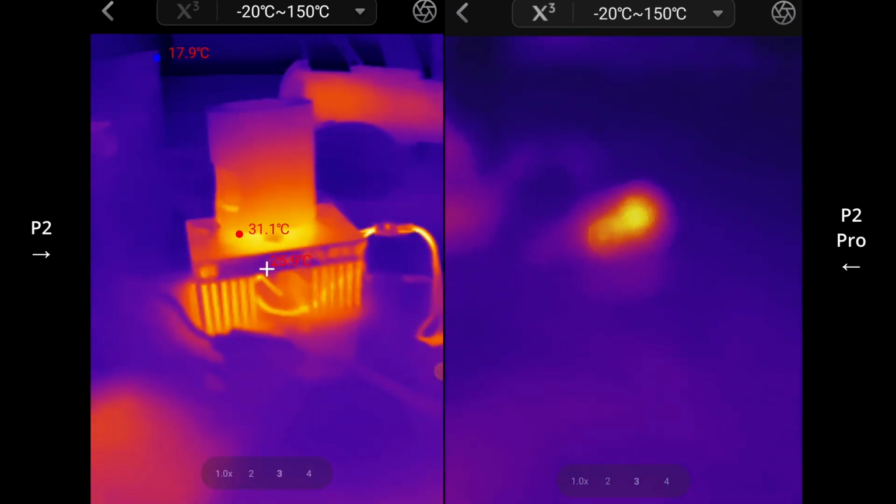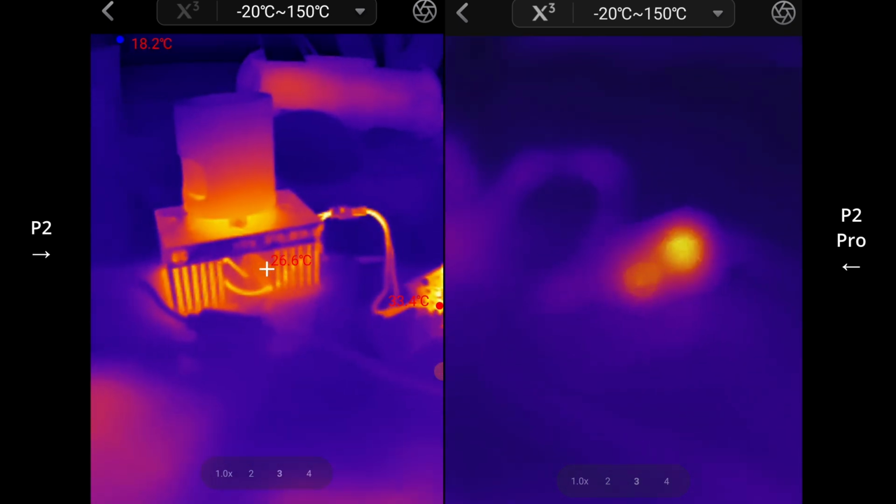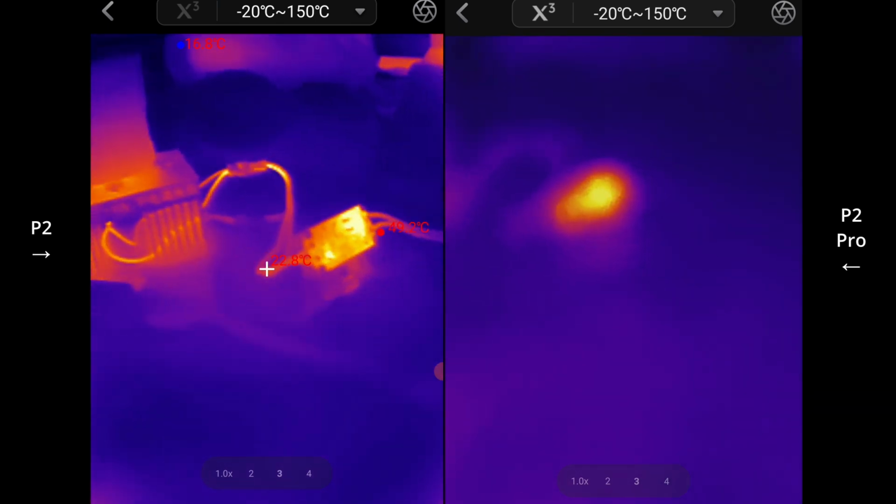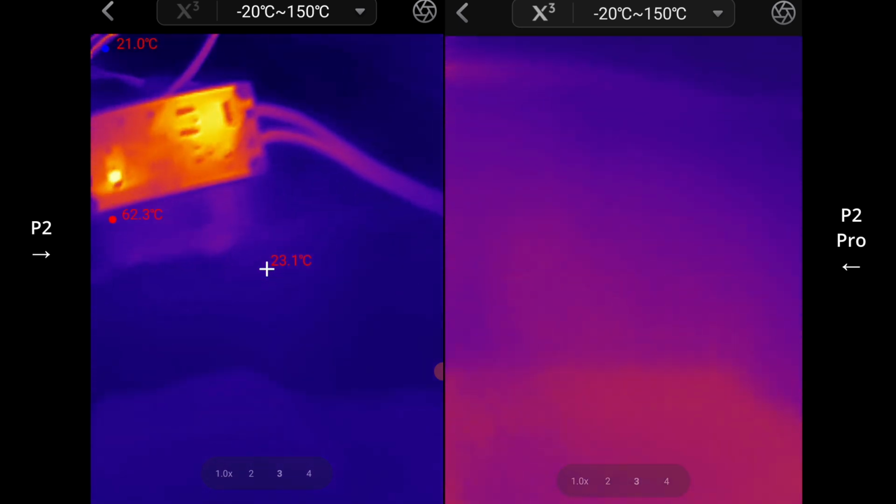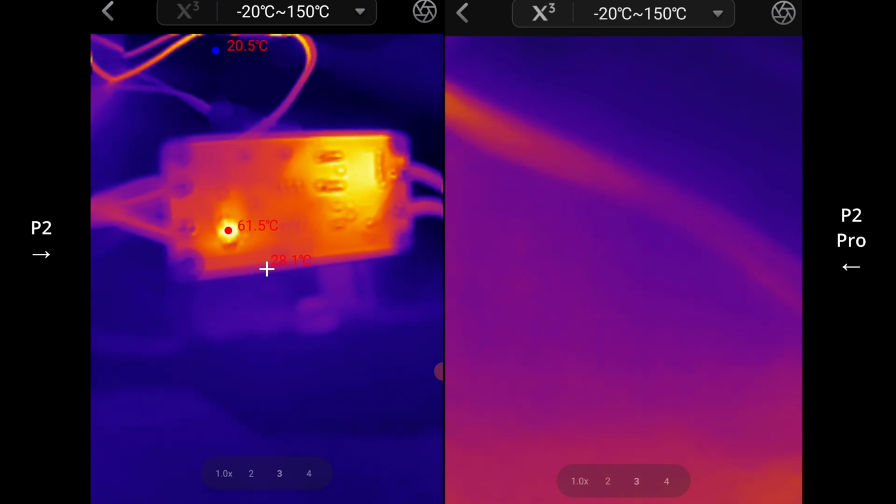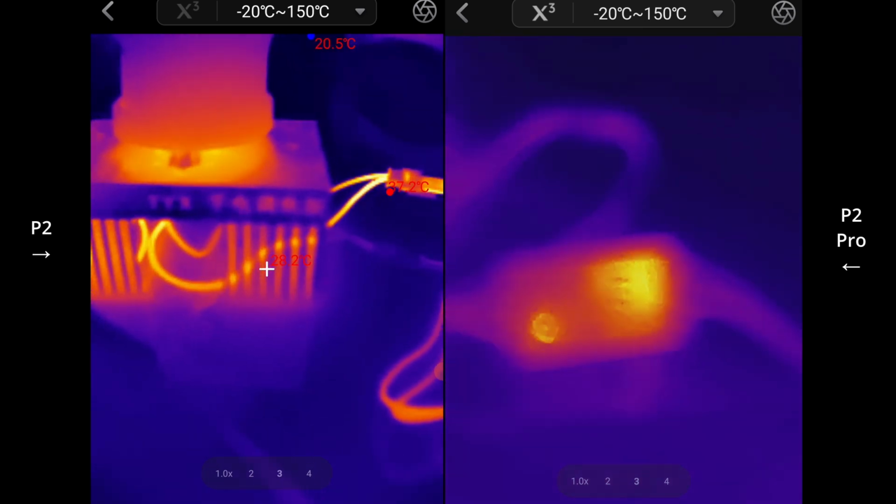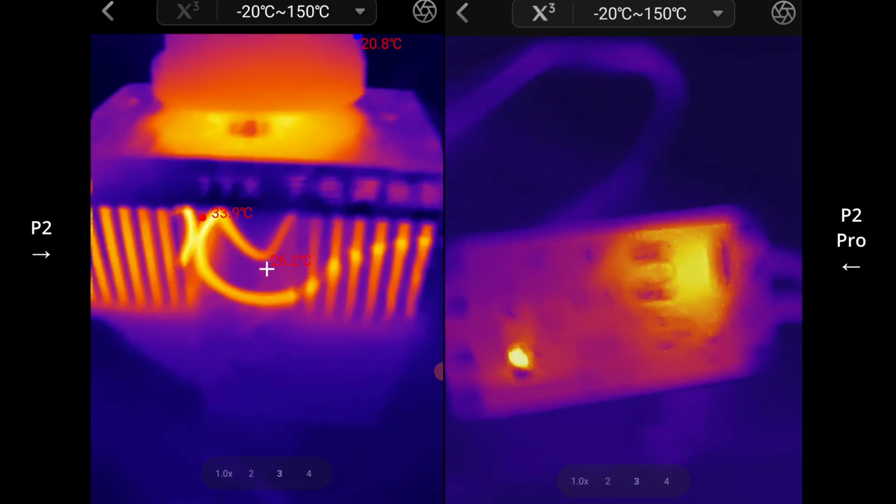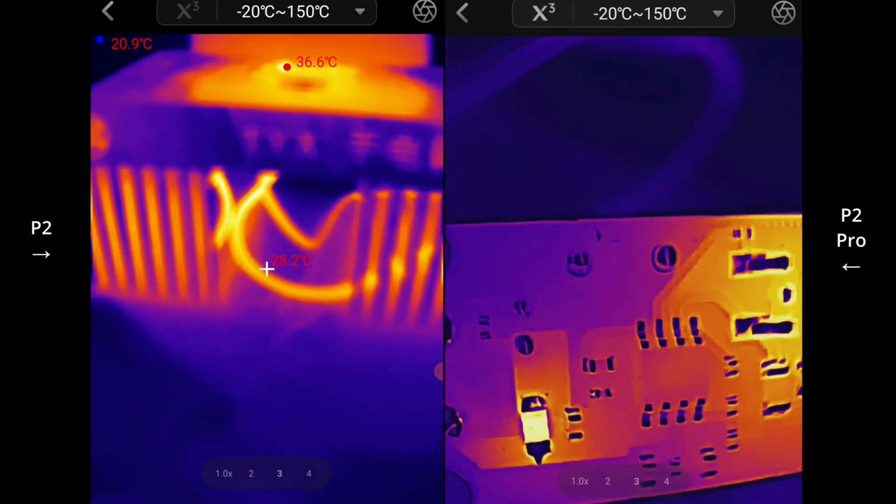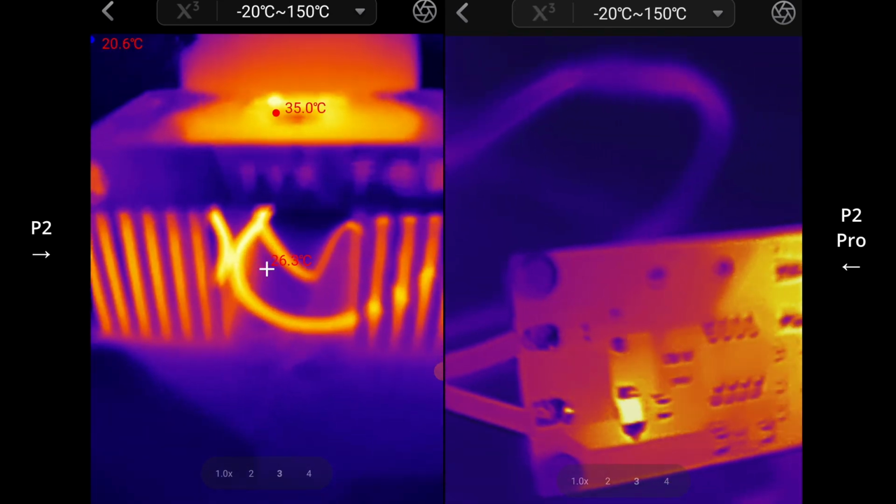The P2 to the left and the P2 Pro with the macro lens attached, and you know the P2 is doing quite okay from a bit of a distance like here, but as you get closer, it's very difficult to see what's going on. You can see some components heating up in there, but really it's not as clear as you can get with the P2 Pro. I mean, check that out. That's as clear as you can get it, really.